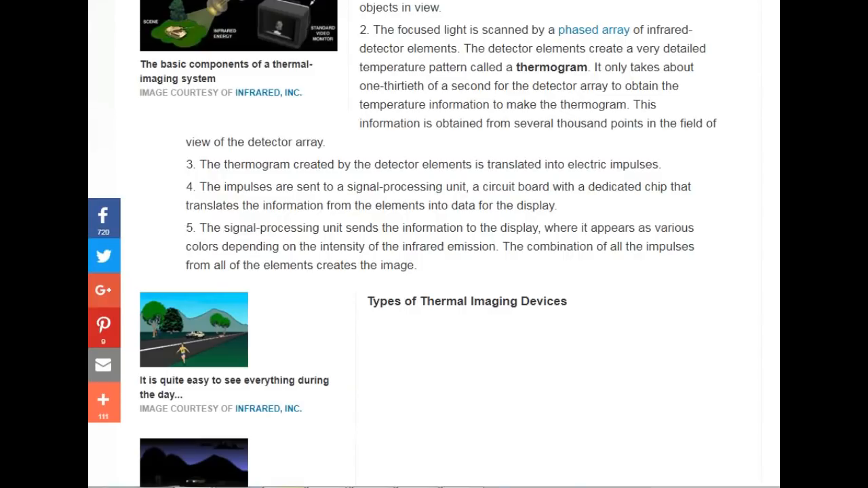Number four, the impulses are sent to a signal processing unit, a circuit board with a dedicated chip that translates the information from the elements into data for the display. Number five, the signal processing unit sends the information to the display where it appears as various colours depending on the intensity of the infrared emissions. The combination of all the impulses from all the elements creates the image.